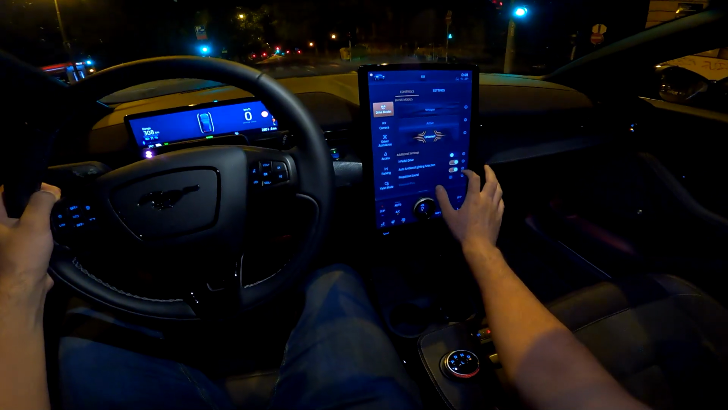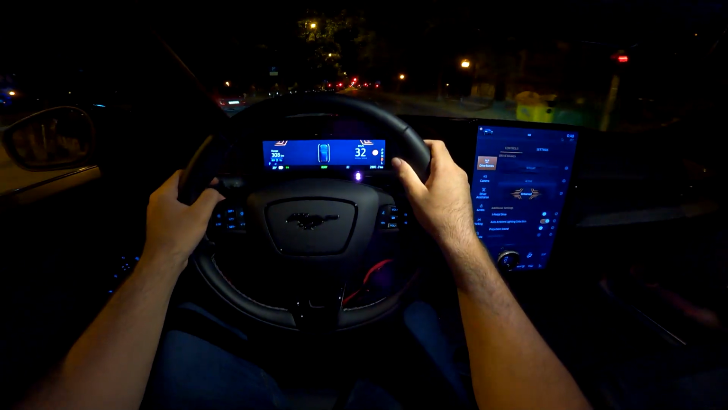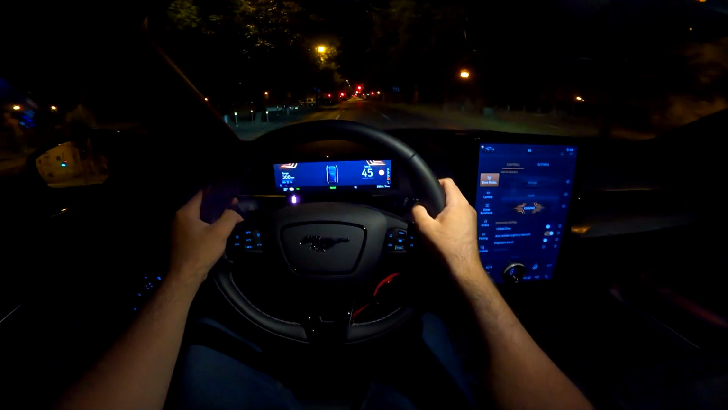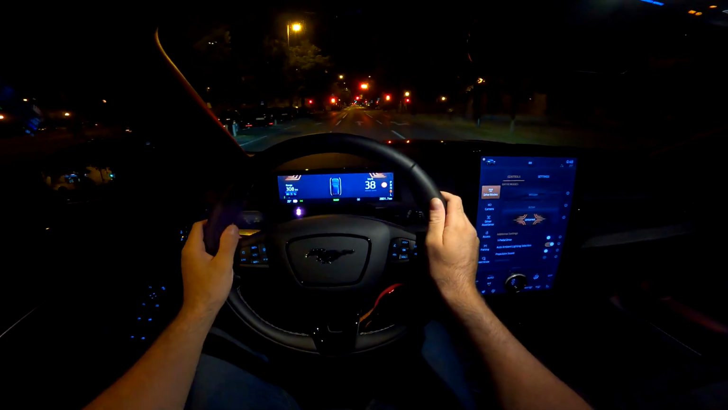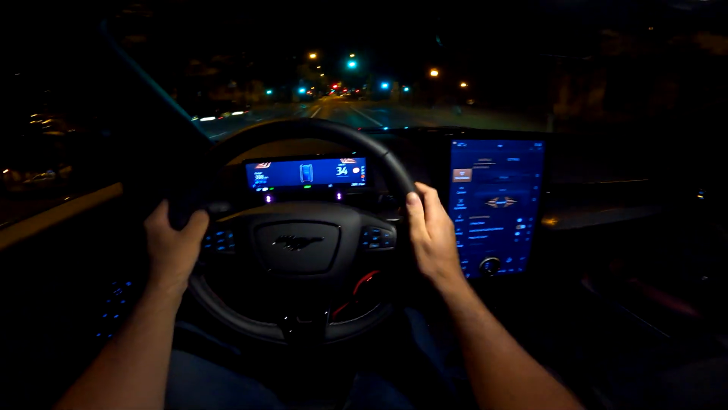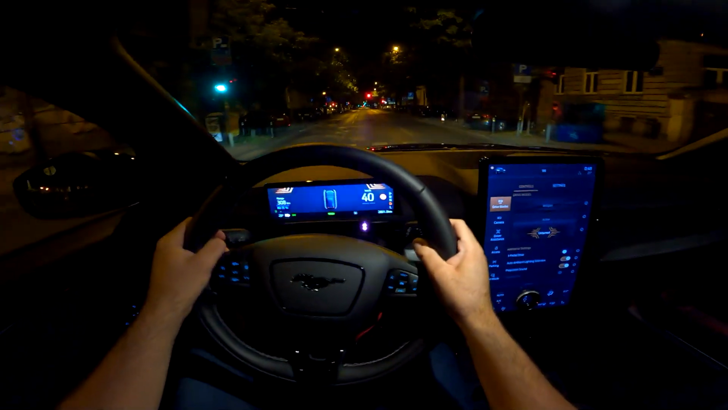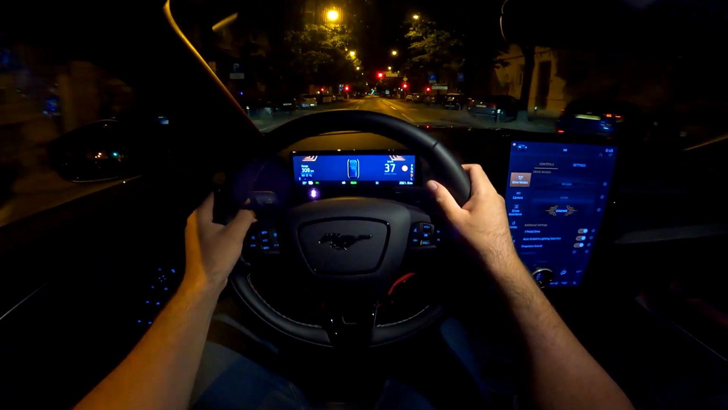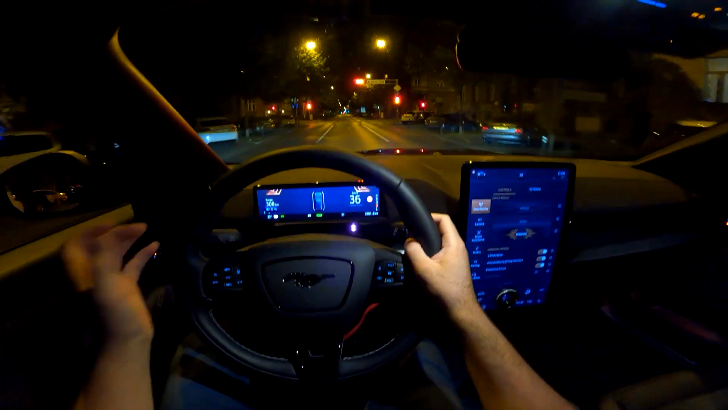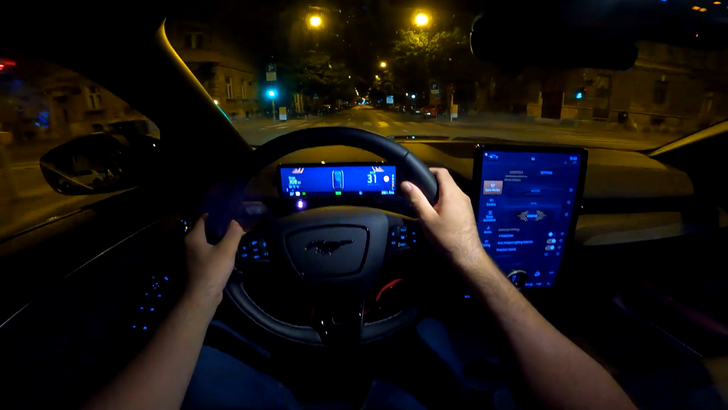One pedal drive can also be adjusted here, but you can turn off the propulsion sound, and now you only have the standard sound of an electric car, but I will keep it on. One pedal drive: when you activate it and release the throttle, obviously the car starts to slow down.